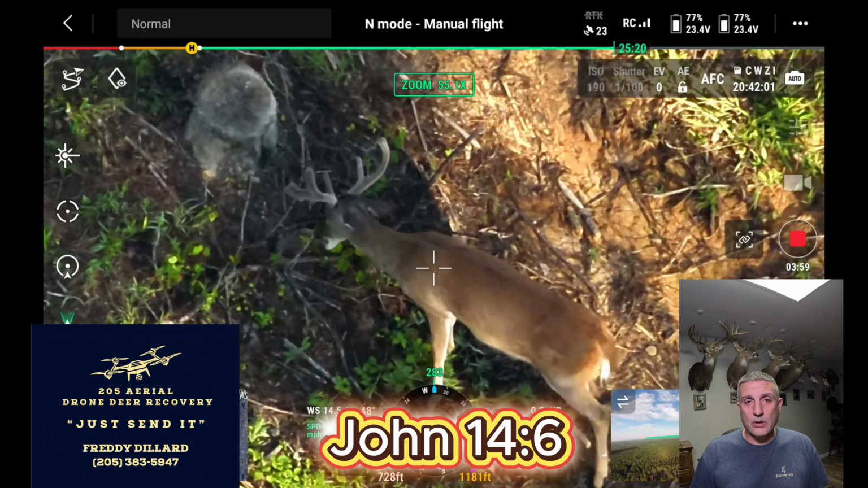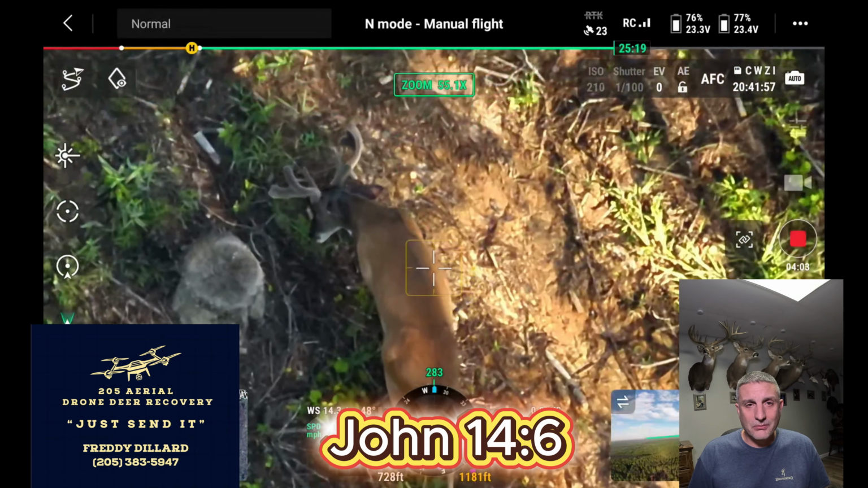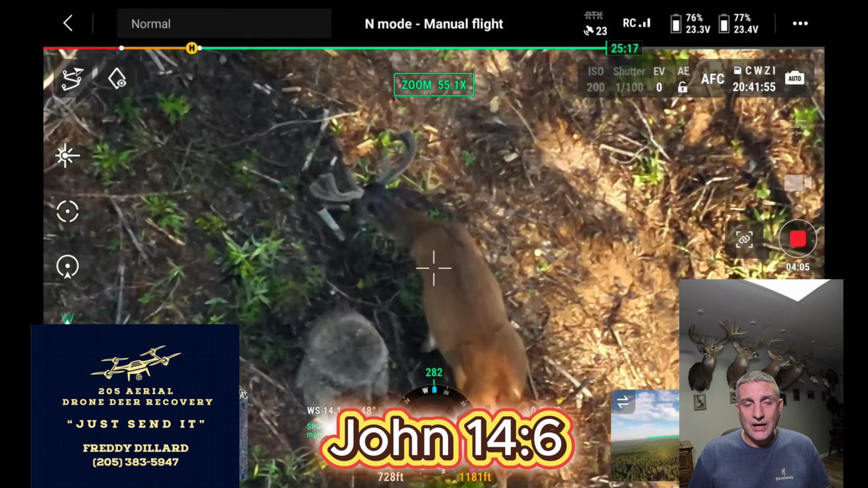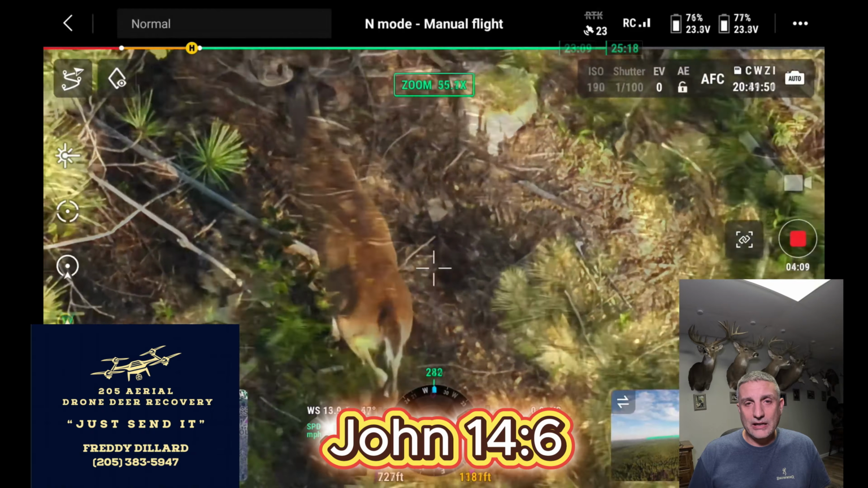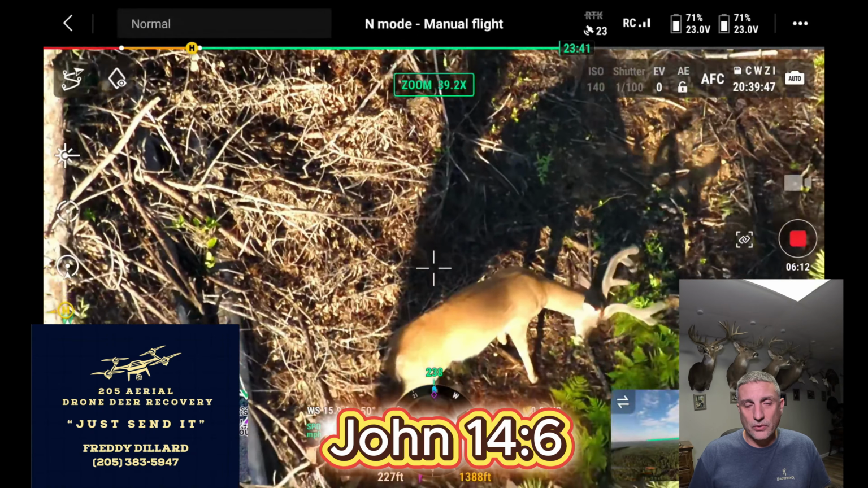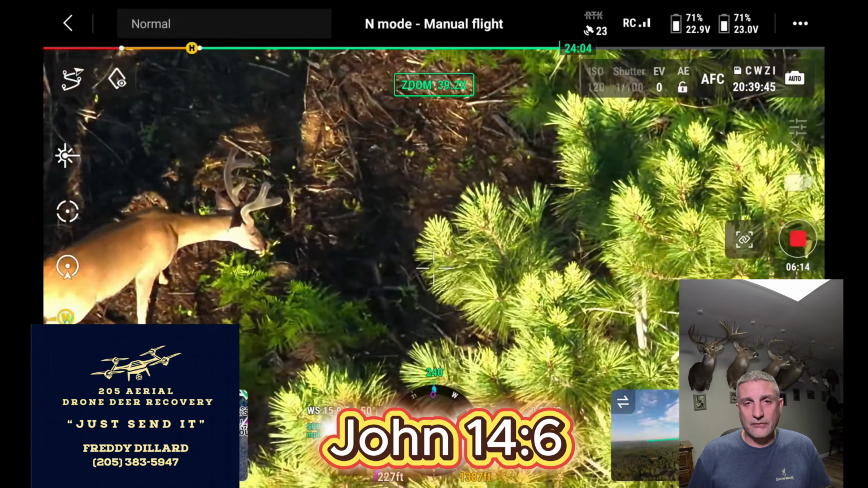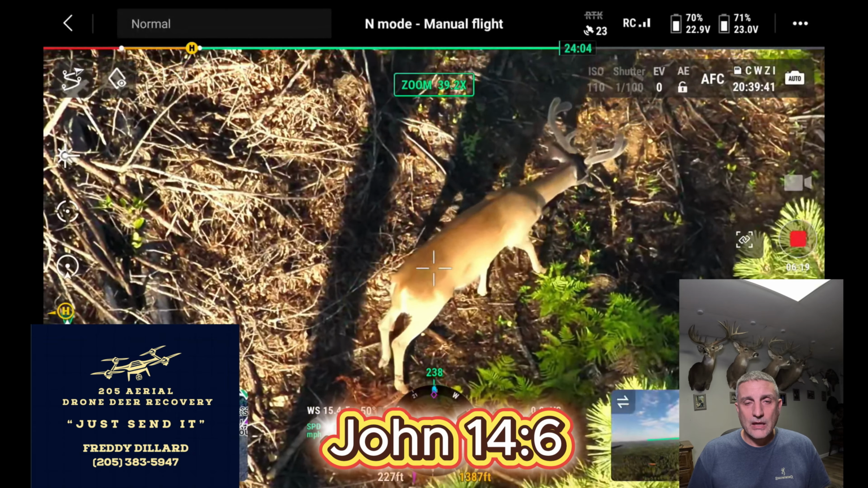However, I was able to watch them, after they left the clear cut, for probably a solid hour and a half. And I'll be honest with you, I thought these deer bedded closer to that clear cut. They walked a decent ways before they actually bedded. I thought it was interesting. I didn't realize that deer walked that far.